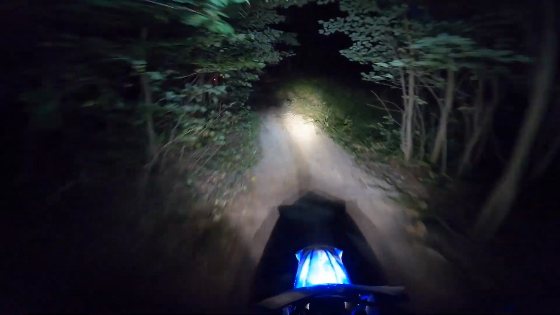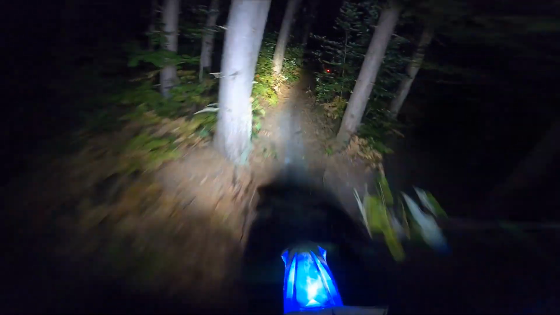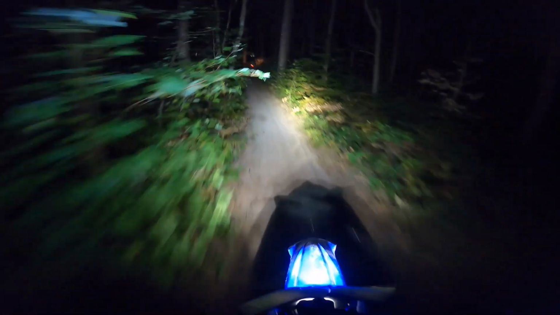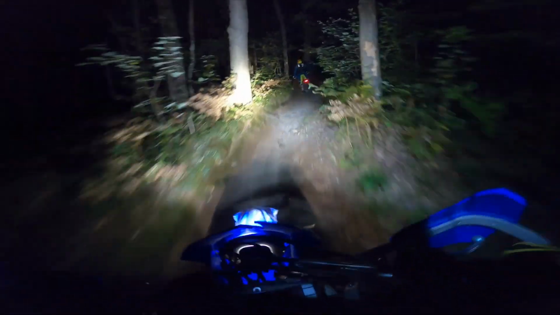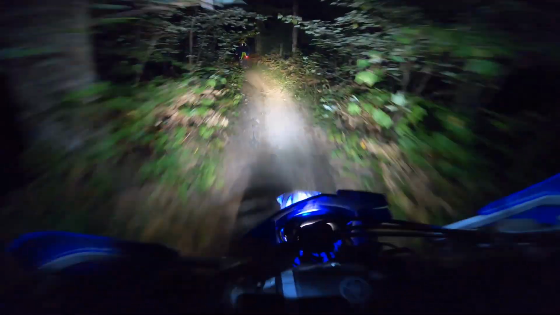I am running the Baja Designs Squadron Pro. That by itself is 4,900 lumens. And then I also just recently purchased a Tusk helmet light, which is 2,000 lumens on bright, which is what I have it on right now. According to the description, off the battery pack that I'm running, I can run this helmet light on high for 4+ hours. That's more than I'm ever gonna need.